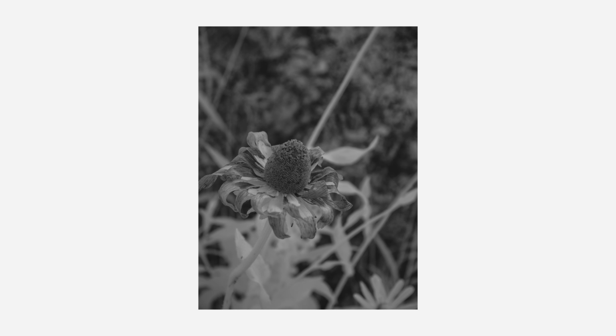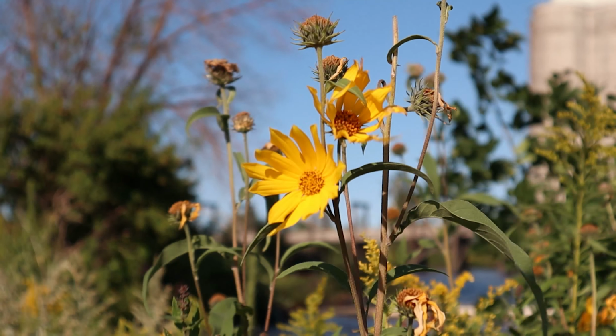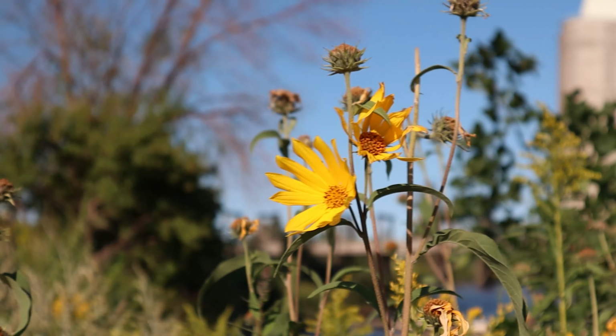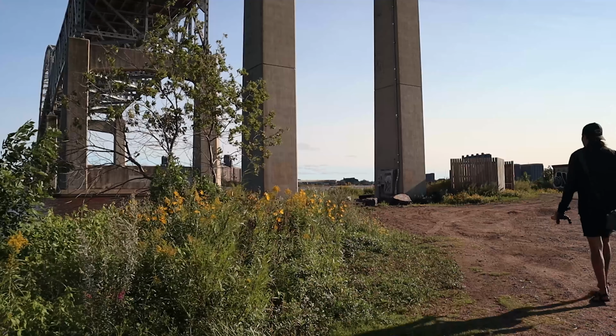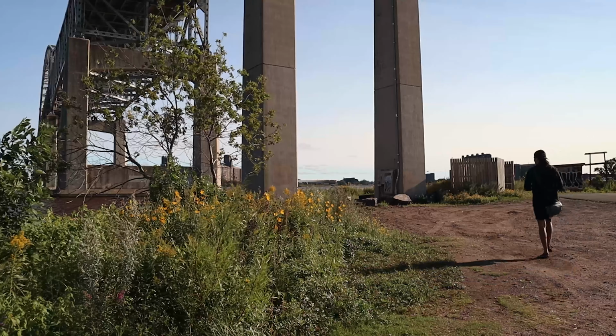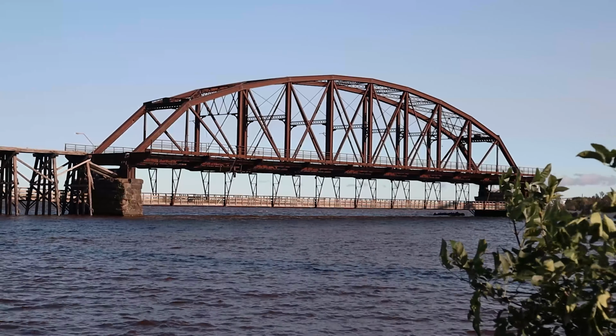So for most kinds of photography, you'd want to go out during golden hours or when the sun isn't at its harshest. But with infrared, you're going to need as much sunlight as you can get. So I encourage you to try IR photography during what is known as the ugly parts of the day. So maybe around lunchtime.